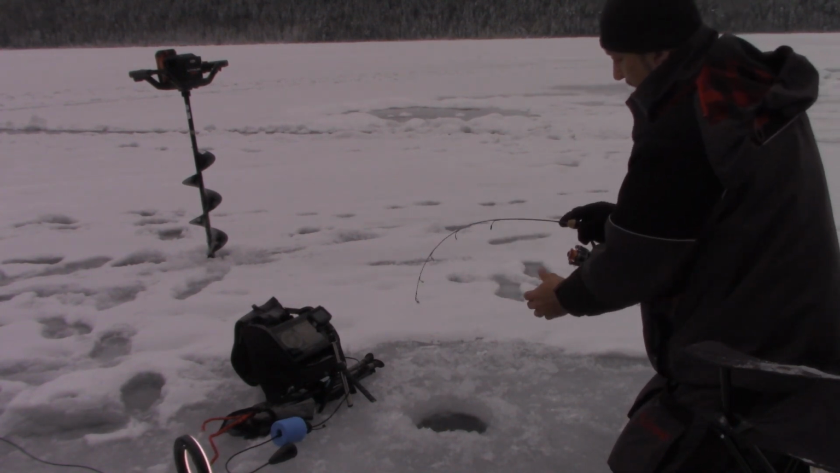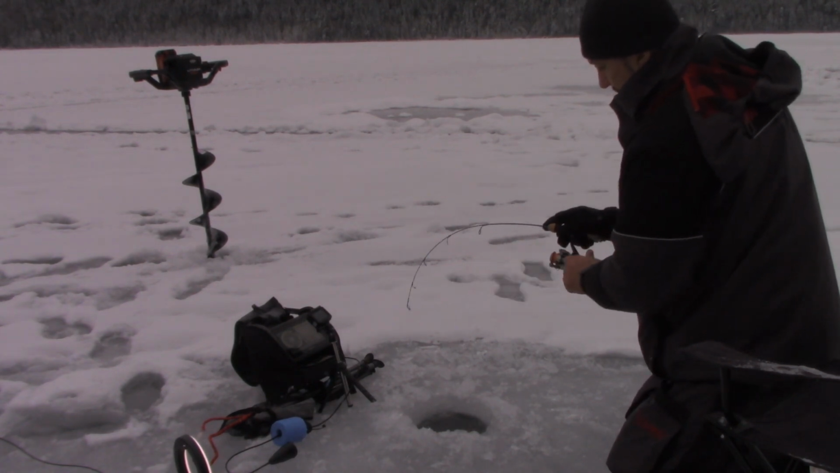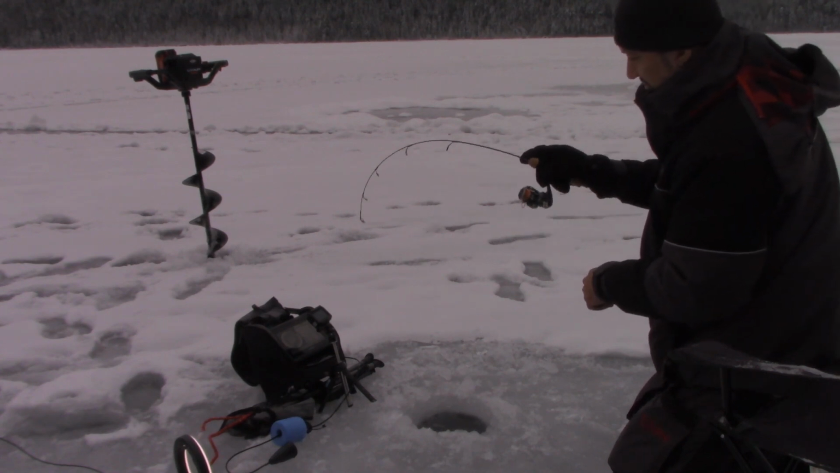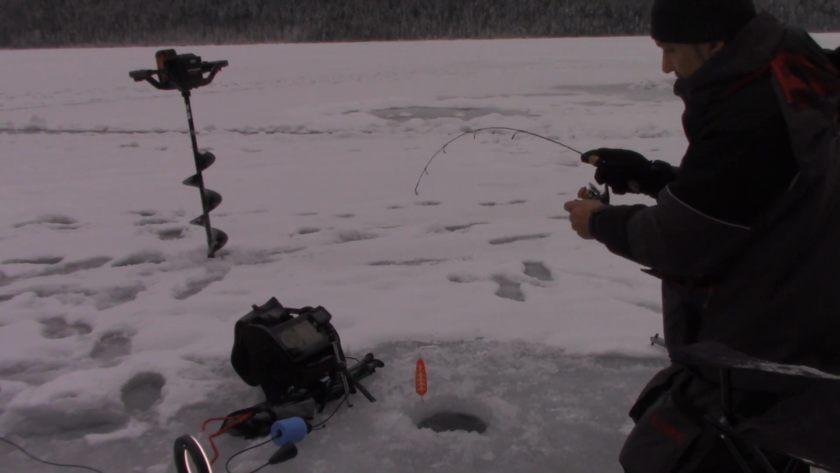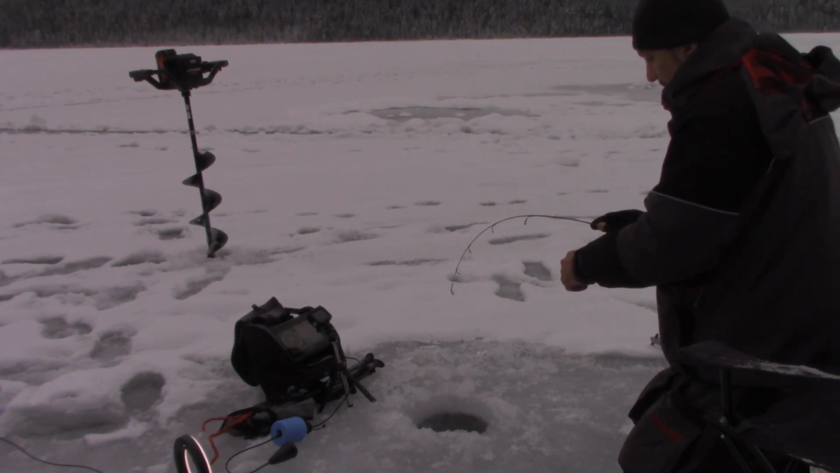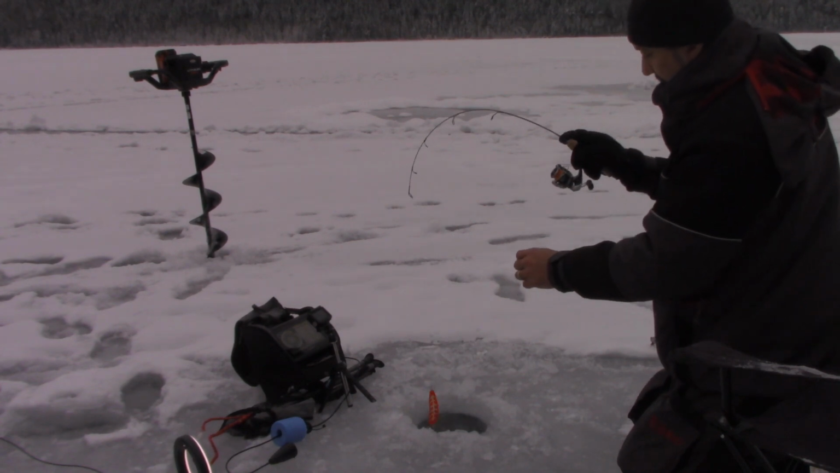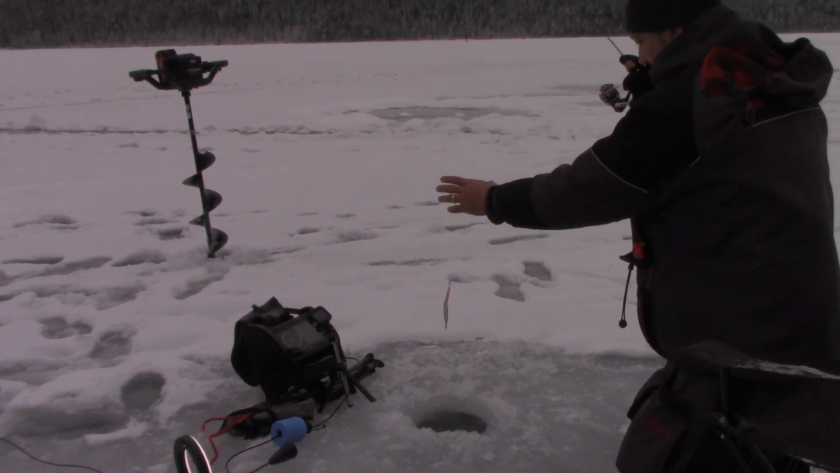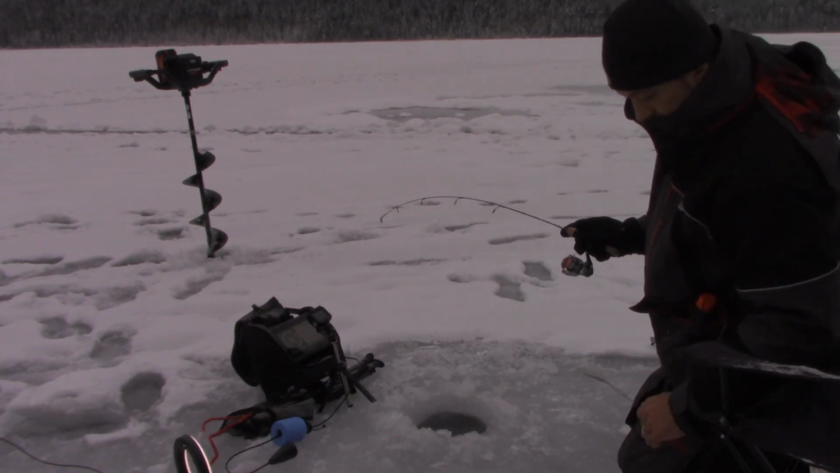Just gonna loosen my drag a little bit because he hasn't really tired out yet. Just right below the ice here. Nice looking fish though. Nice clean looking. Who knows, maybe we'll keep this guy, I don't know. Not a bad fish.